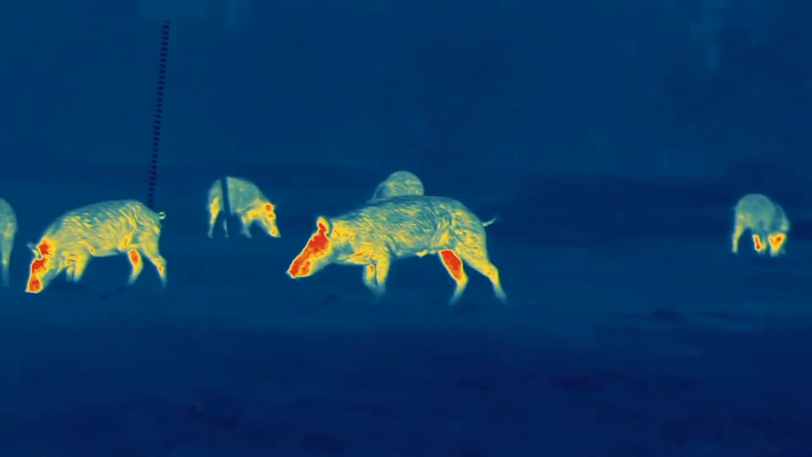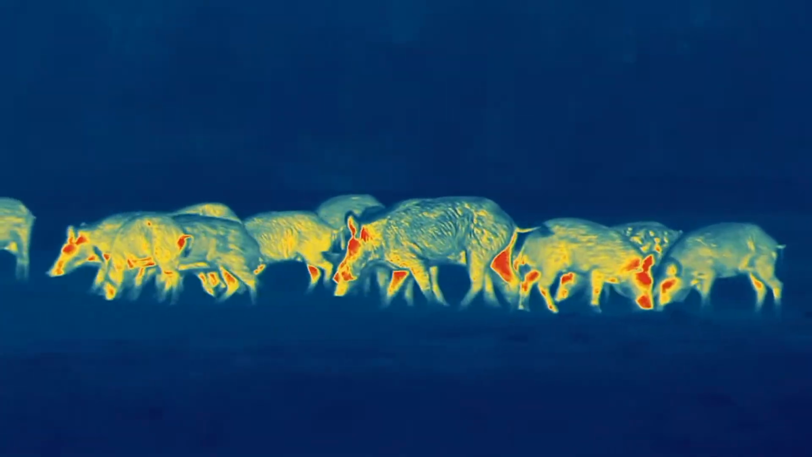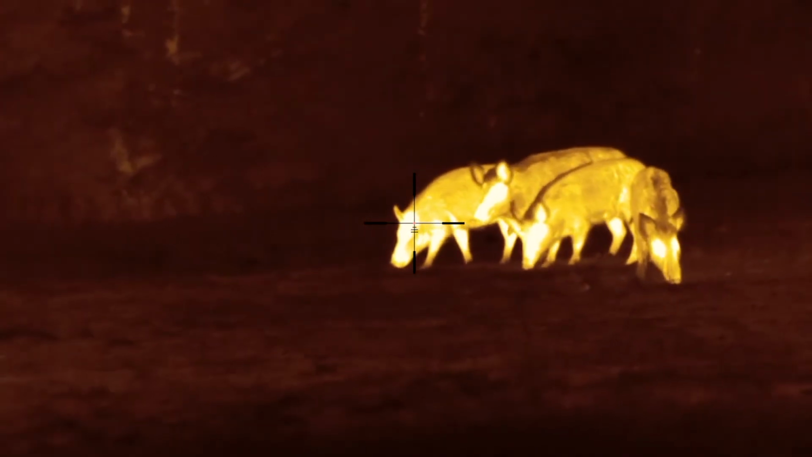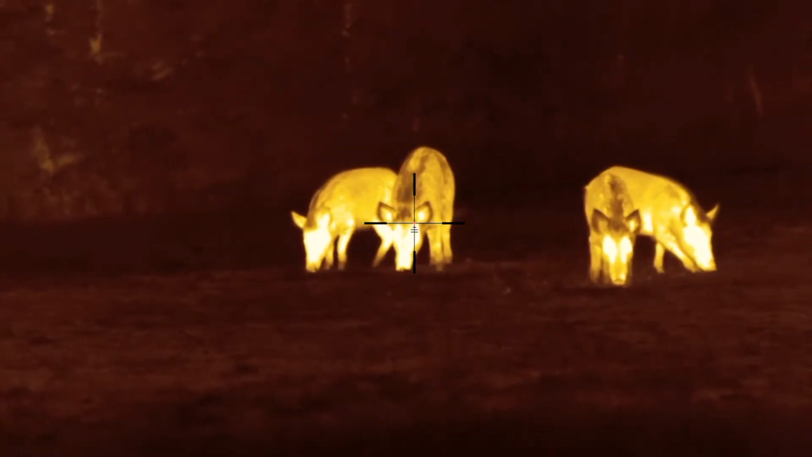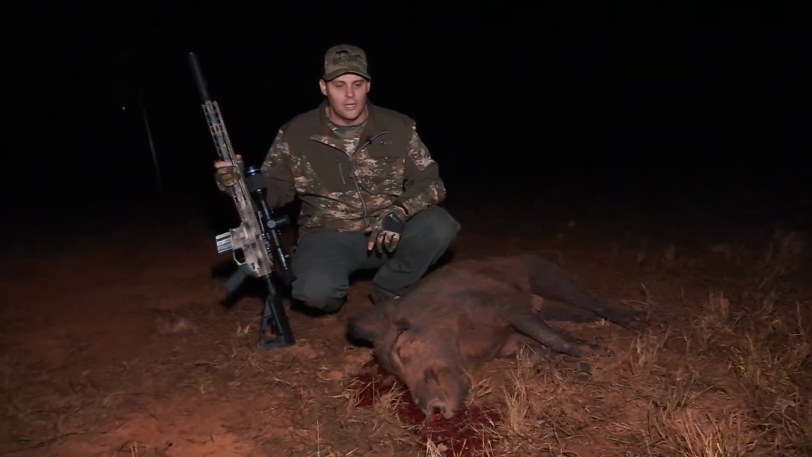I don't know how much footage I got of it, but she was biting all the other ones and running them off and squealing and grunting. Man, these pigs out here are so vocal. Like, we'll be sitting here and I'd say 95% of the time, we hear them coming before they ever get here. Man, that turned out to be one of my favorite hunts of all time.